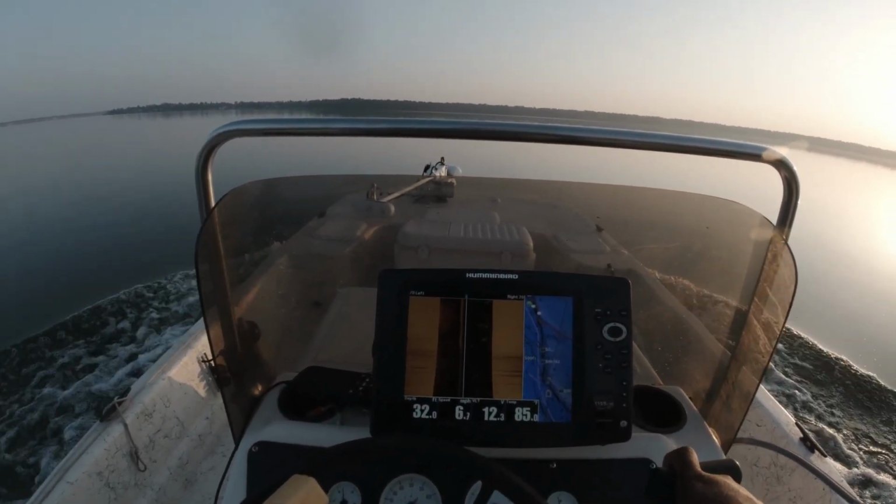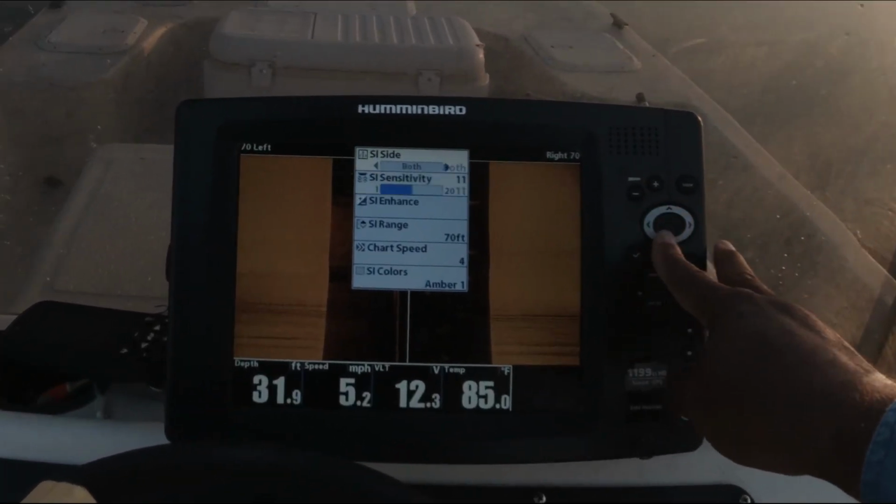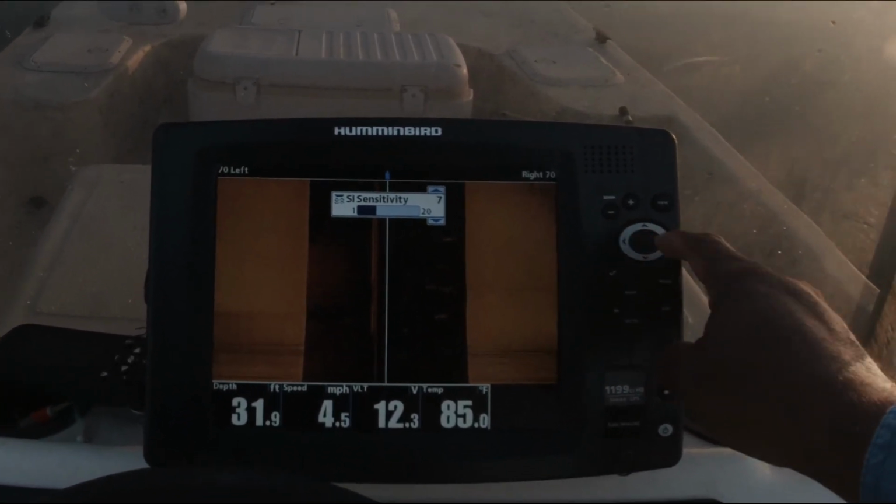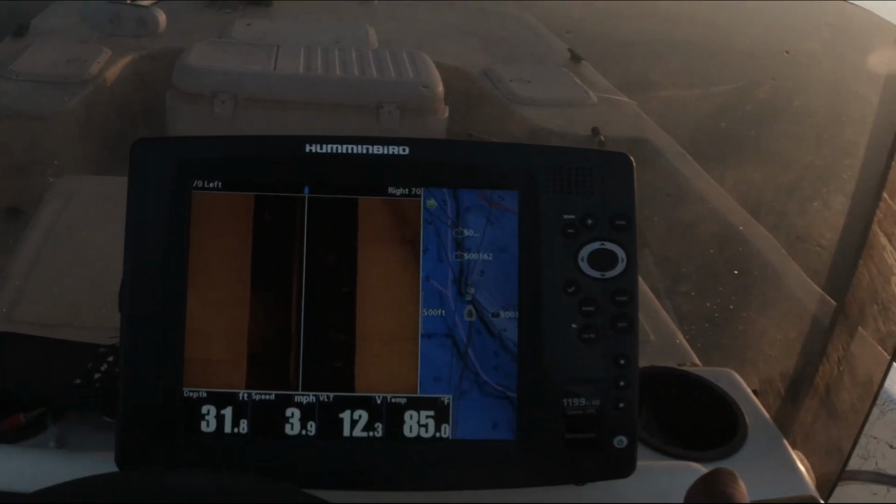One thing to remember on these SI units is, depending on what day you go out, you will have to adjust your sensitivity and possibly your contrast. Those are two settings that you really need to get to know on your SI units.